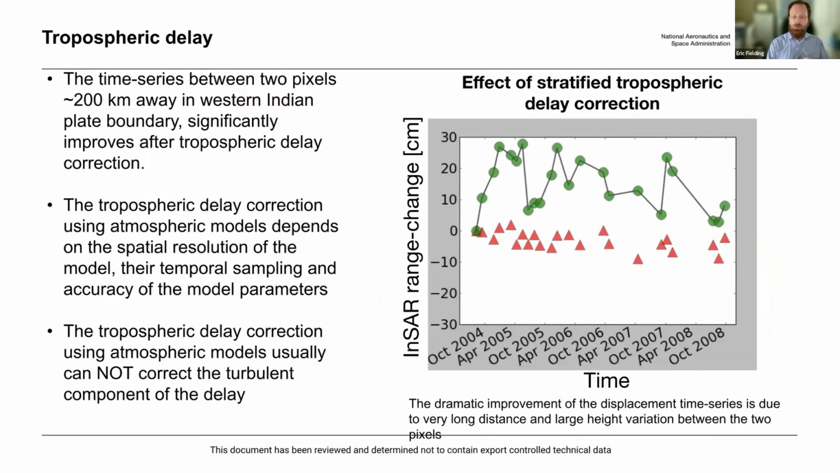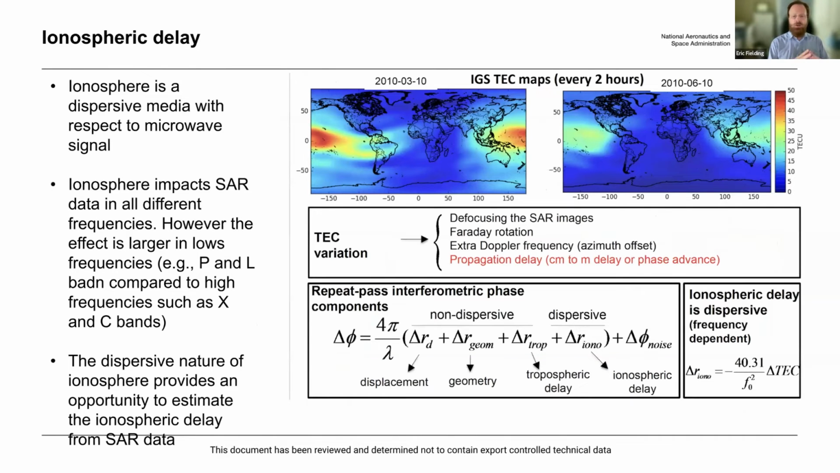The other way to estimate the tropospheric delay is just by doing a lot of interferograms and then doing a fit. And after doing the time series analysis, you can usually reduce the tropospheric delay quite dramatically by just doing many interferograms. The ionospheric delay is a big deal for L-band, and that's why NISAR has been designed with these two bands,